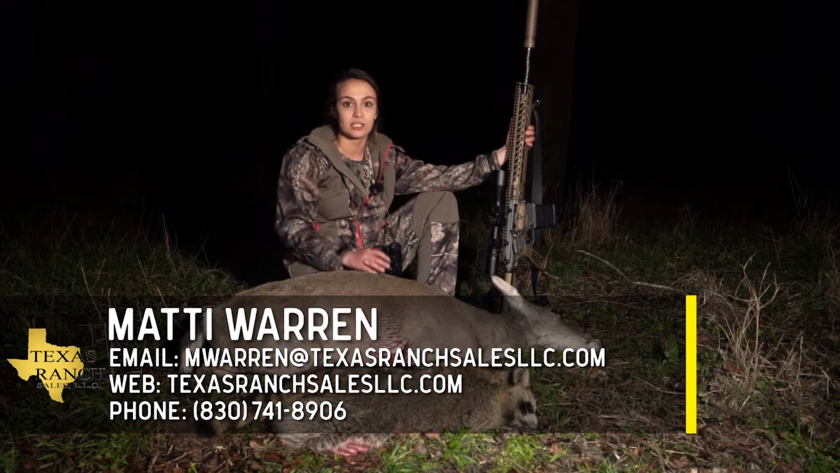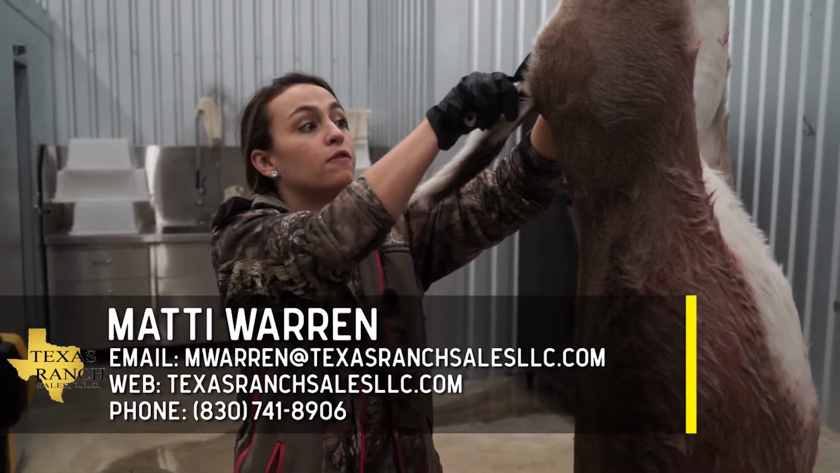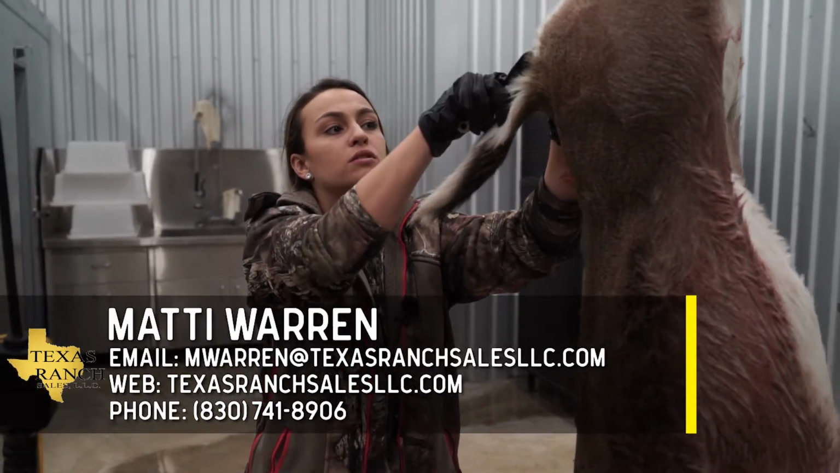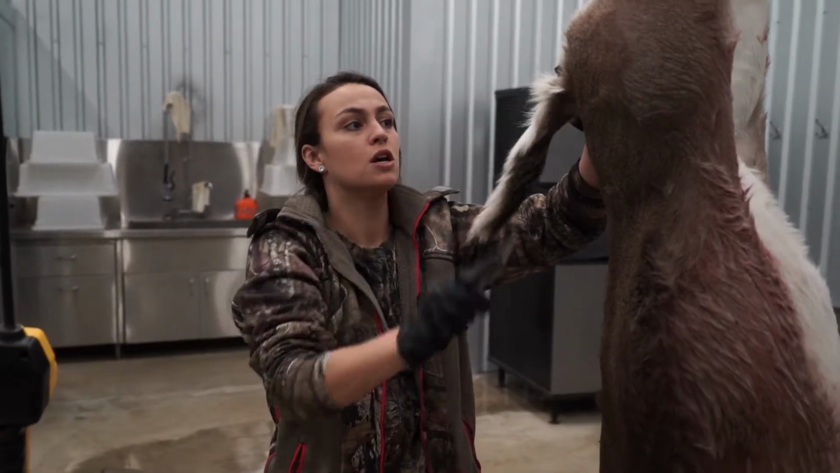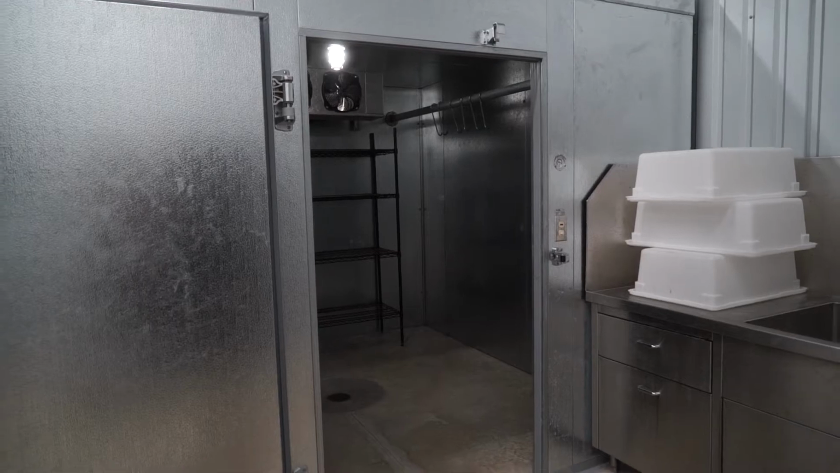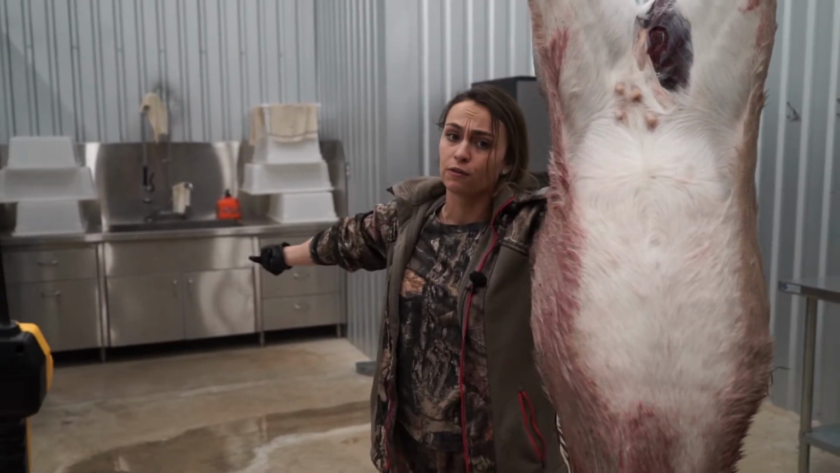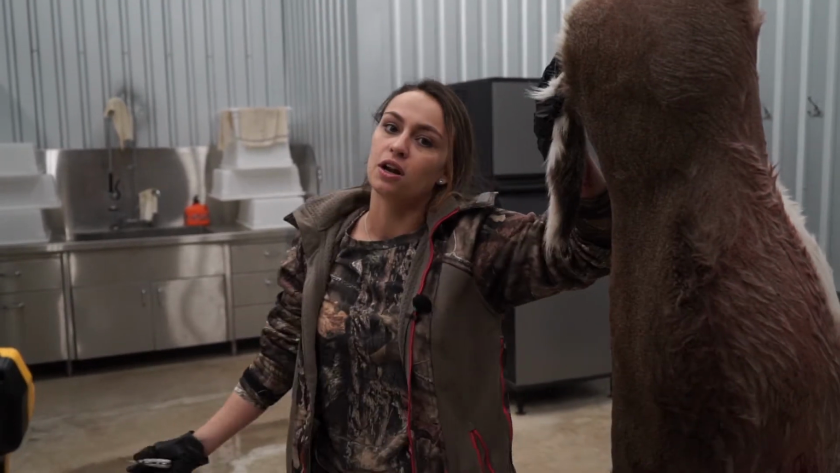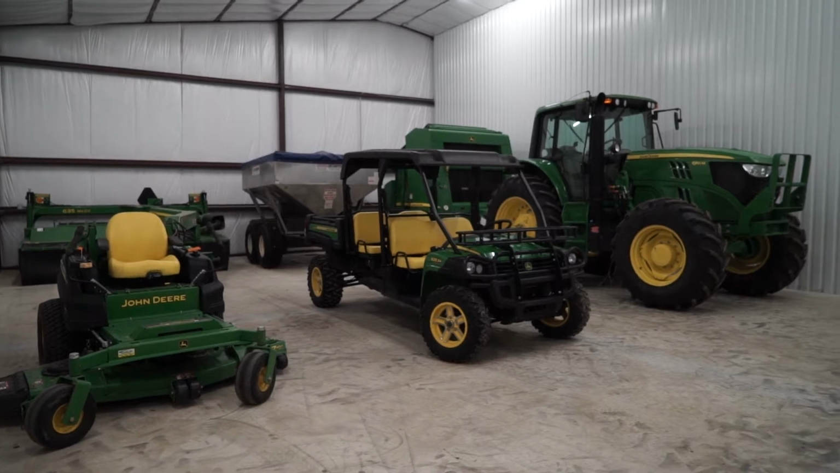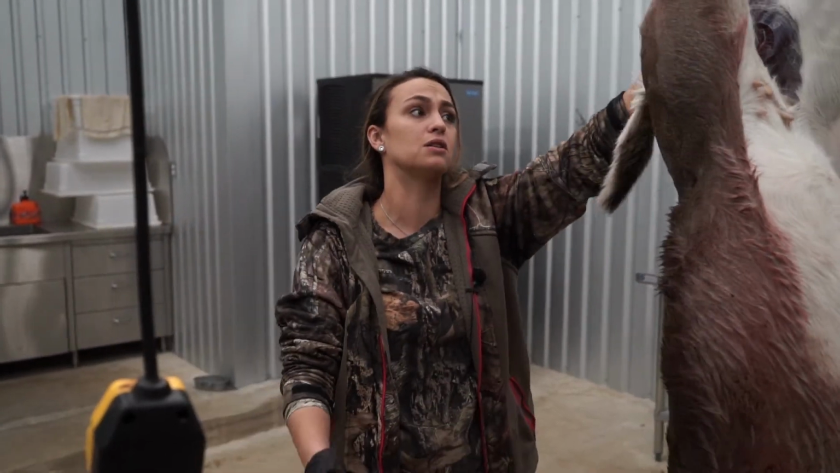So the facilities here are really nice. If you're looking for just a top-notch place to hunt for your family, or if you want to have a commercial hunting operation, there's several walk-in coolers. This barn, this shop, you've got a nice sink right there, which is perfect for when you're cleaning animals. An ice maker, which is great when you're sending hunters home with meat. Right next door, you can fit your whole tractor in and all of your rigs, Polarises, mules, whatever you have. So it just makes things a lot easier.